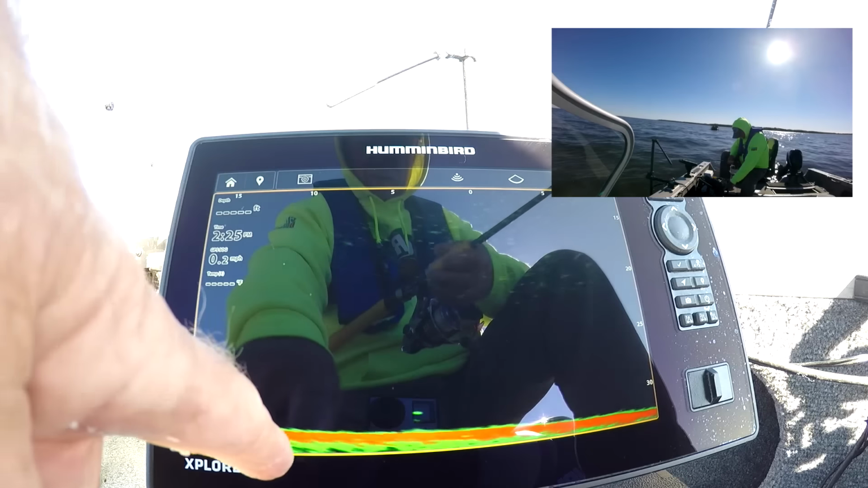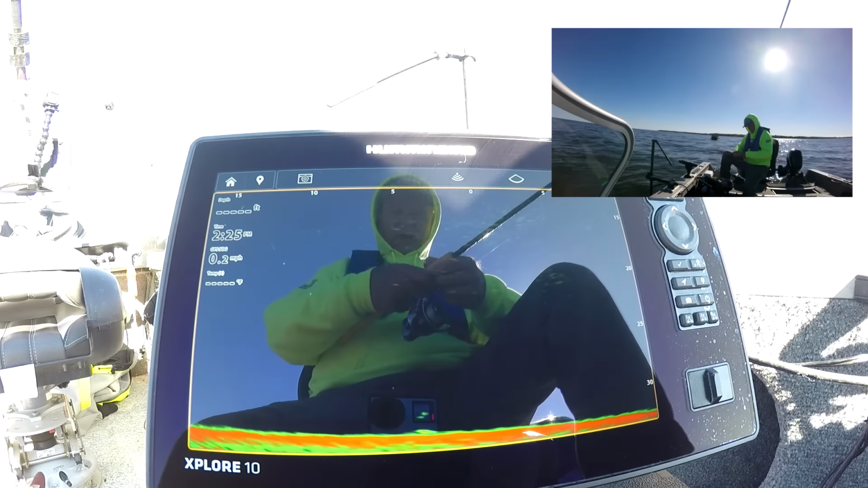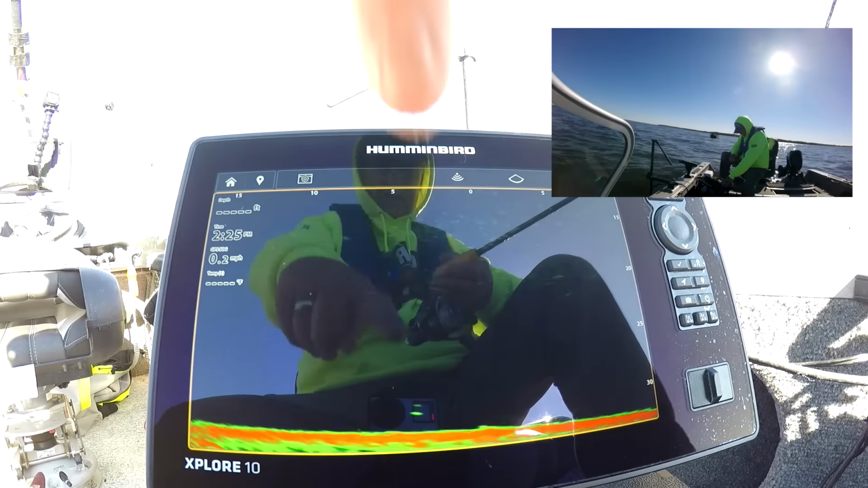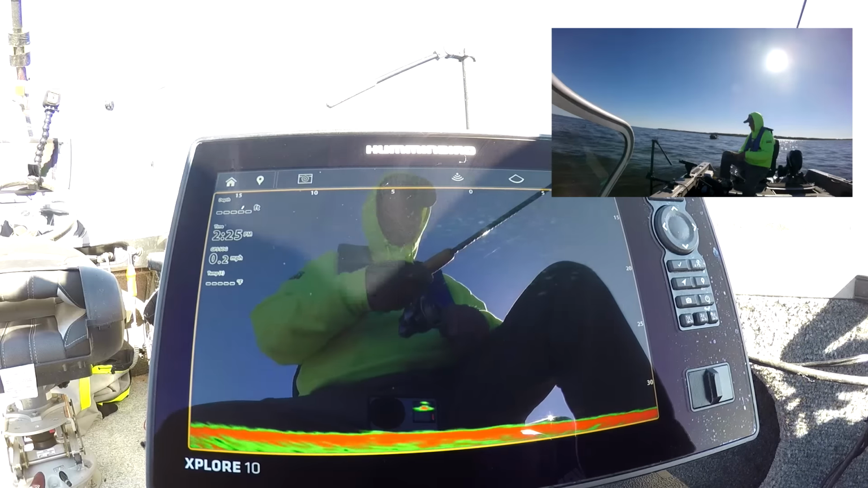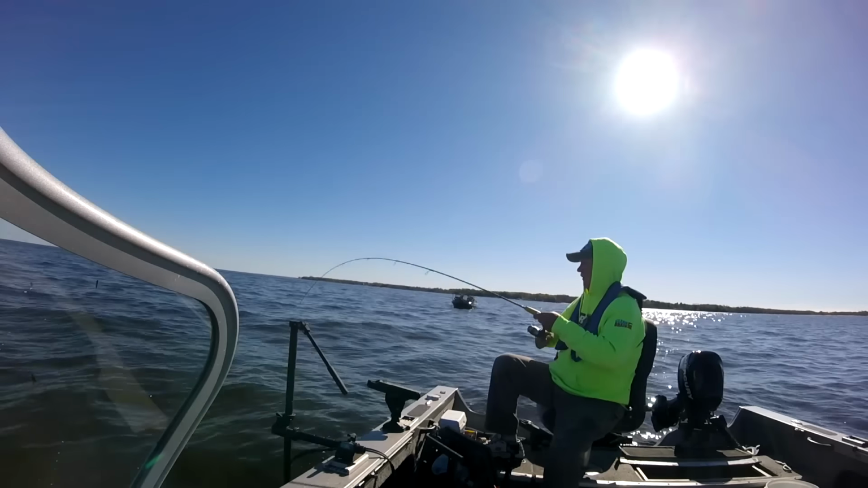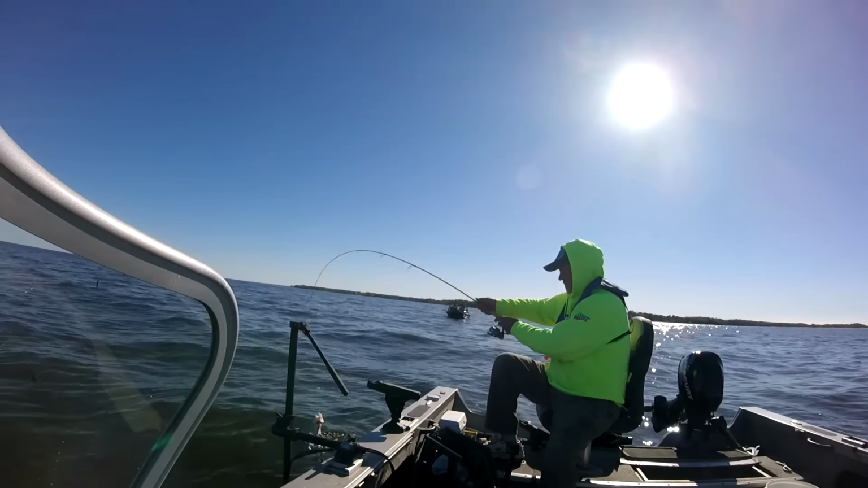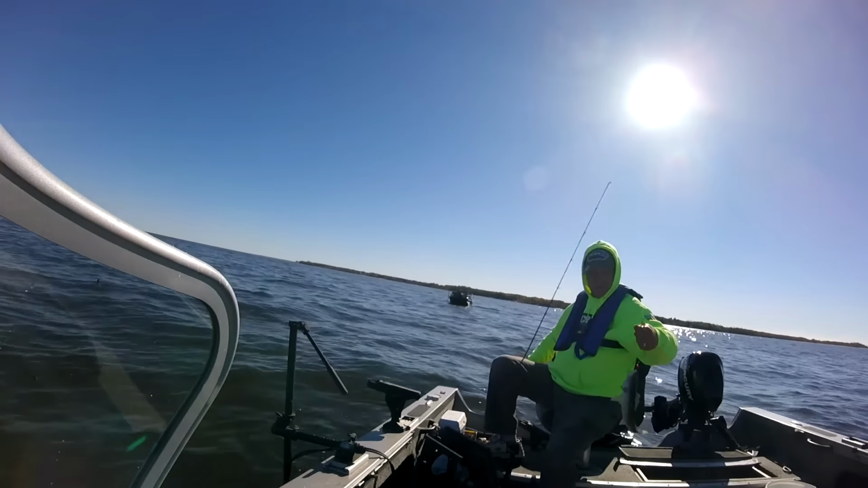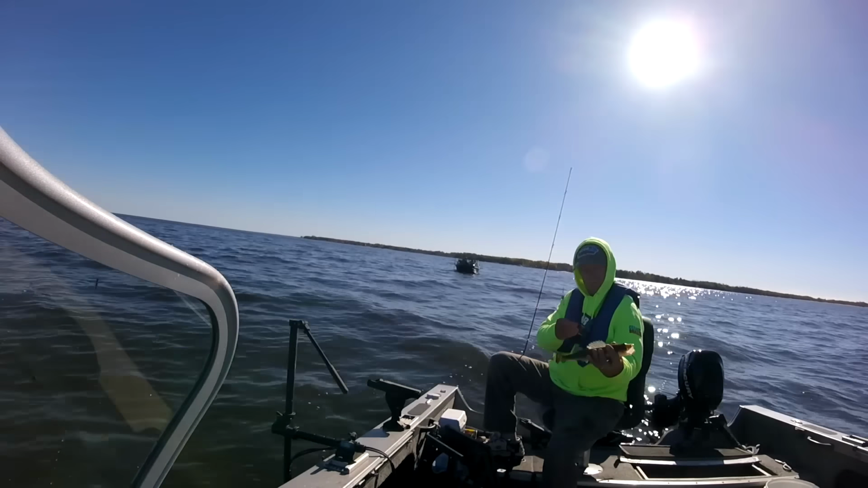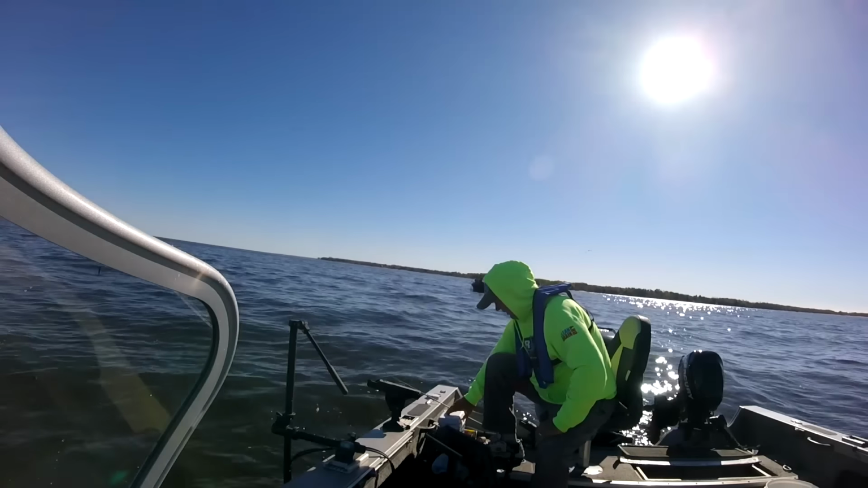Look at this. That's what you like to see. Not all of them wind up swimming all the way over to you, but they're on. It's on the way. One coming from this side too. Whoop. This isn't the one that I wanted. Nice fish. Little 13-inch walleye. Really nice shape. Off he goes.